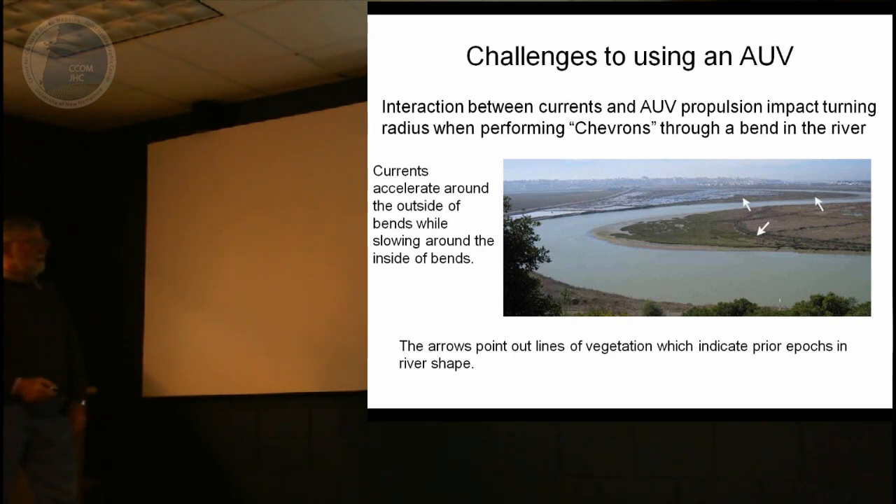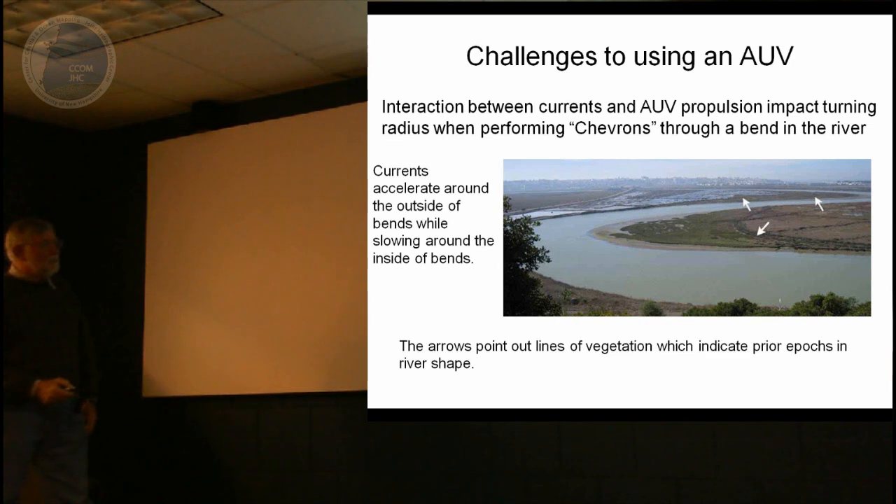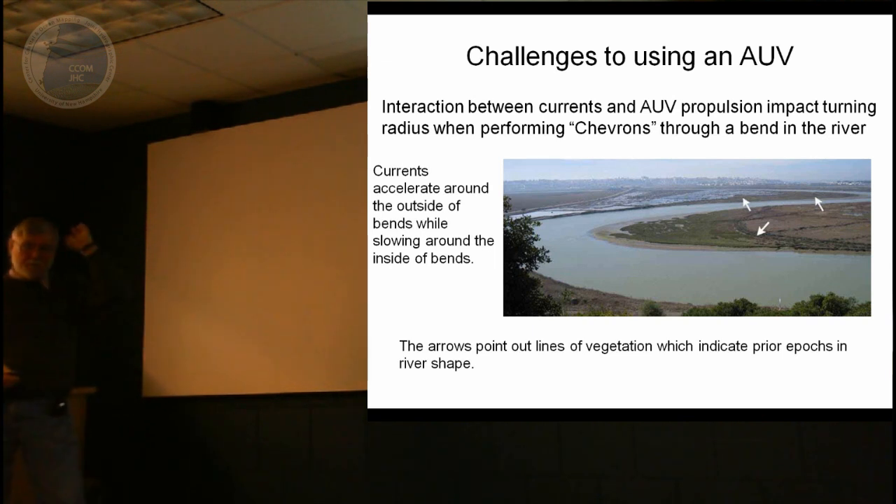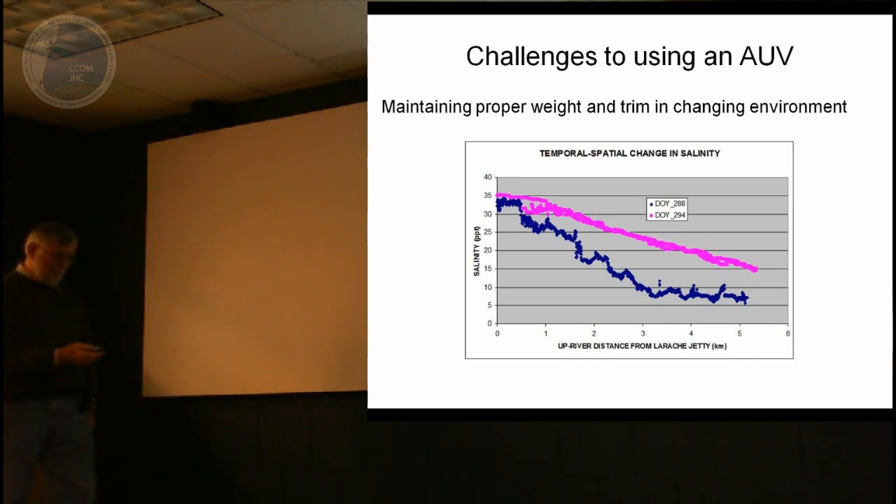And just to show you that this area has changed, is dynamic at some scale, these vegetation lines you see there, okay, that was a prior epoch in the bend of this river. It's depositional, moving this way, and at the same time, largely, it's eroding on this side until it gets to the edge of the steep slope, and then you've got to start doing something else, because you can't just keep doing that forever.